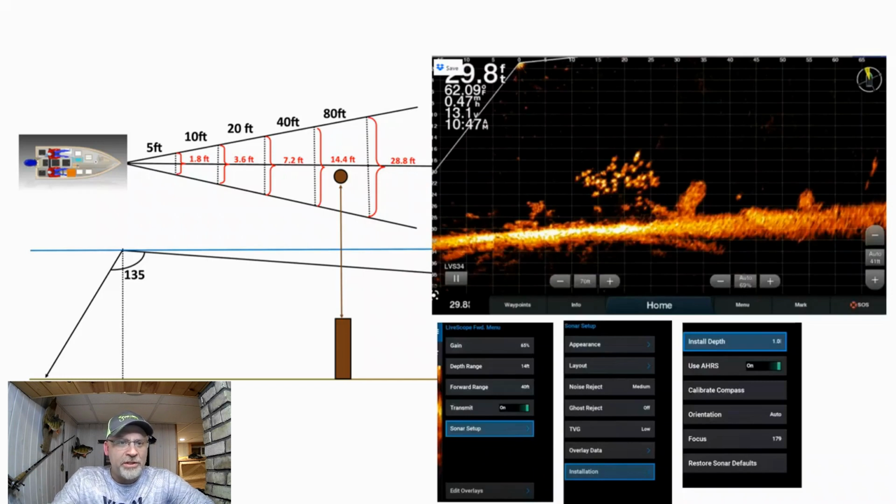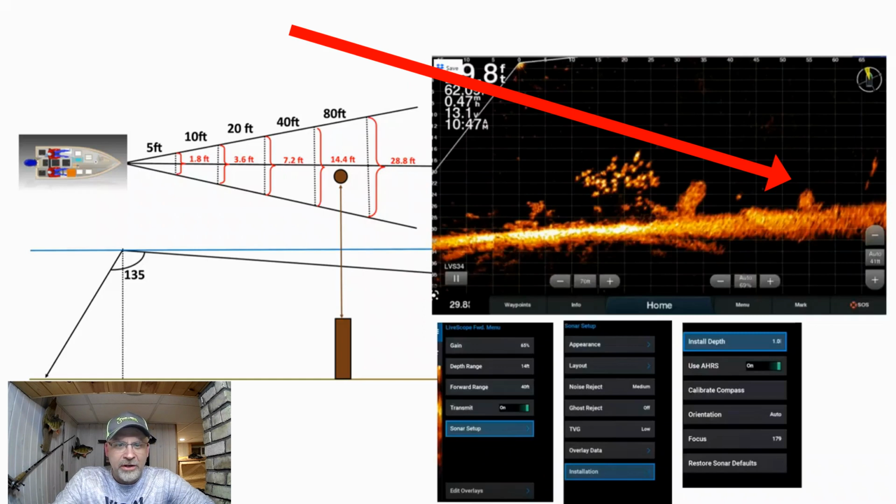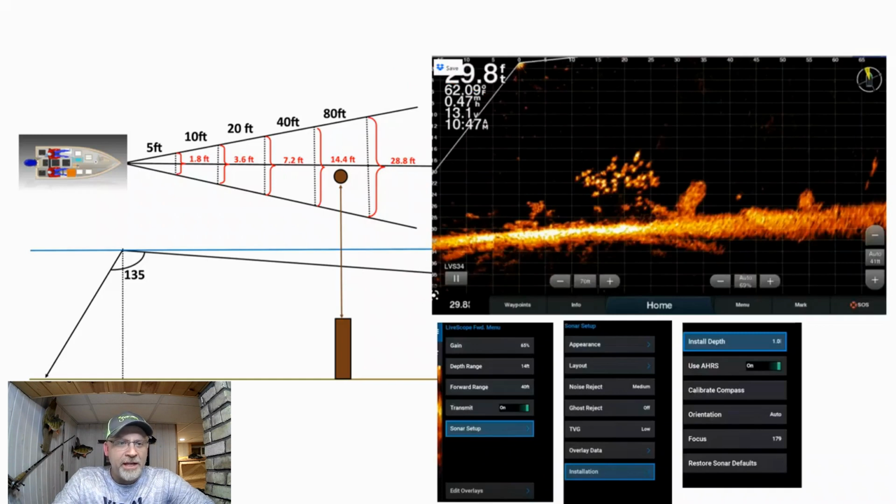The point that this picture is trying to make is that the stump is in the beam. So in the raw return over here on the right, you see the picture of the stump out there, but it isn't on the exact center line, right? So some people, if they cast their jig right on the center line and they don't see their jig or their lure fall down, they think that their settings are wrong or something's goofed up, when in reality, the stump happens to be offset to the right and they just didn't hit it. So you have to understand that when you're out 40 to 80 feet, you're going to be 14 to 28 feet of width.